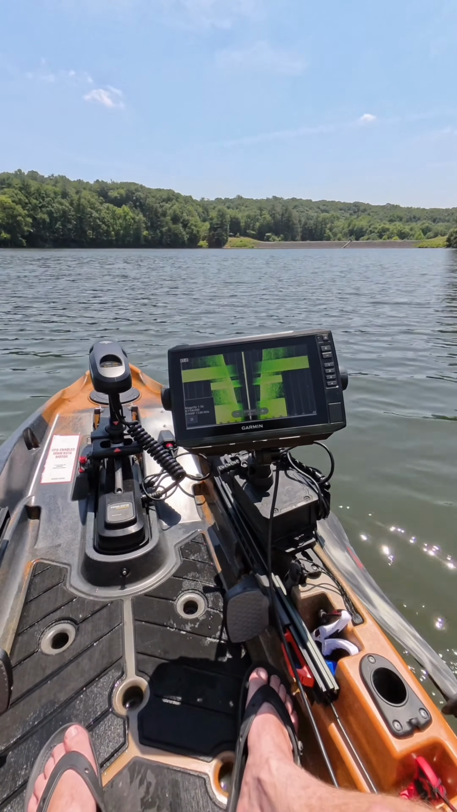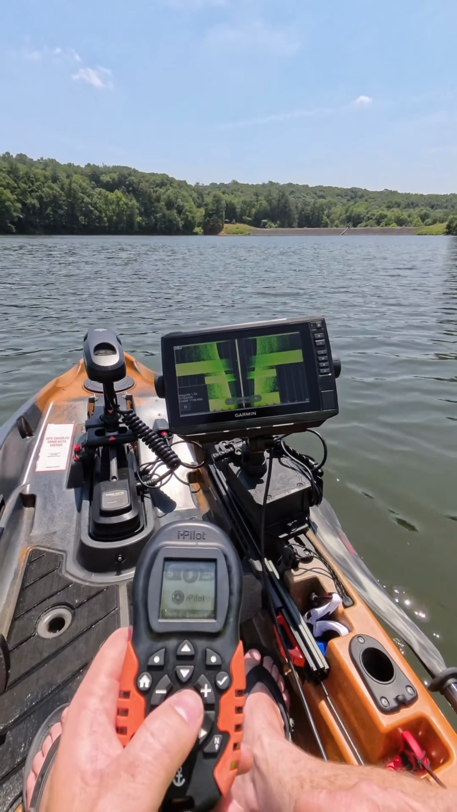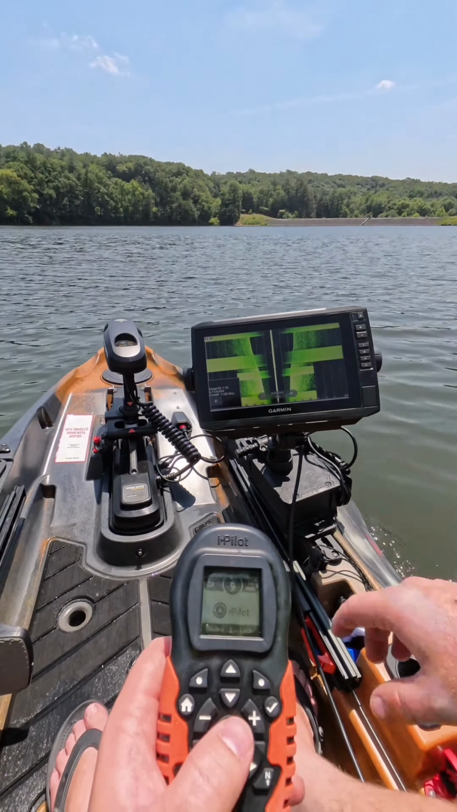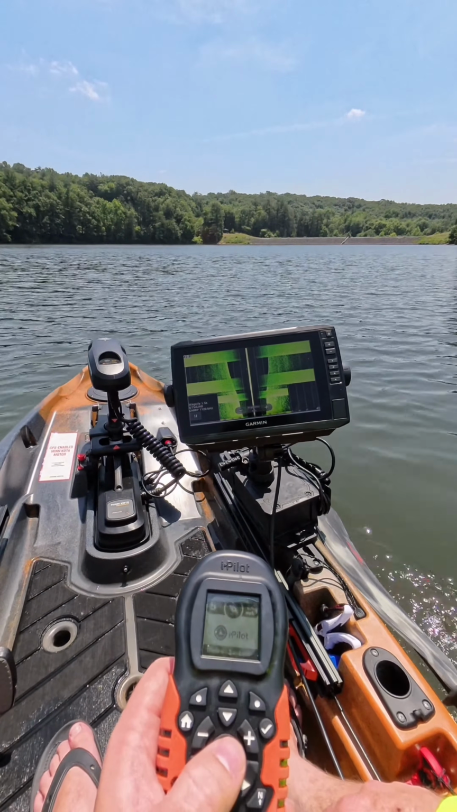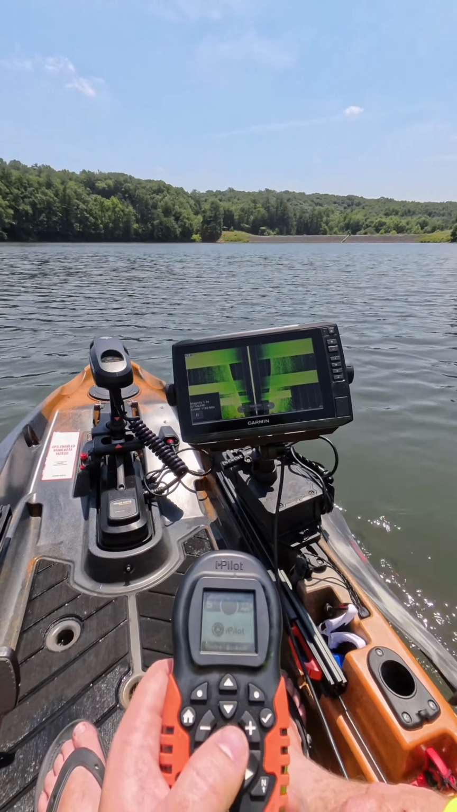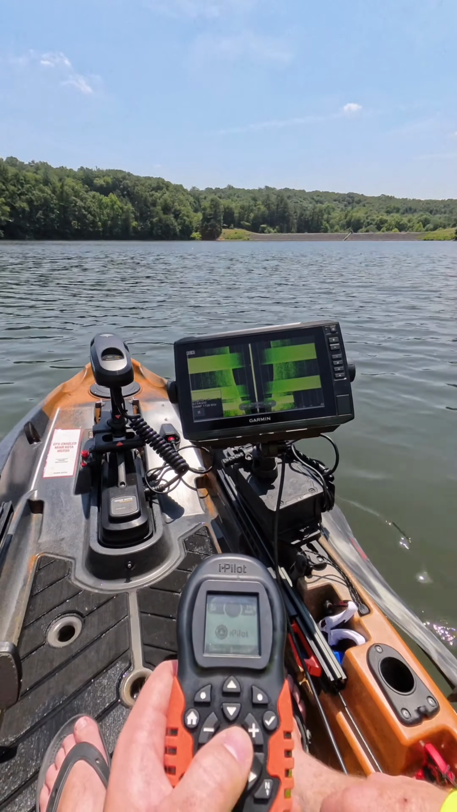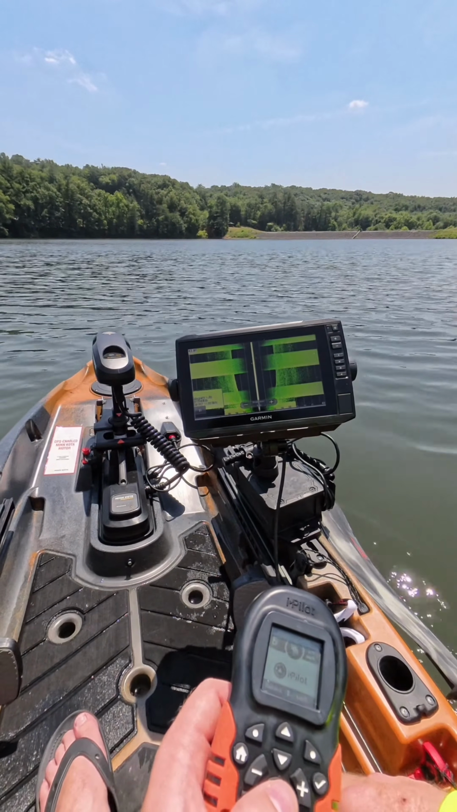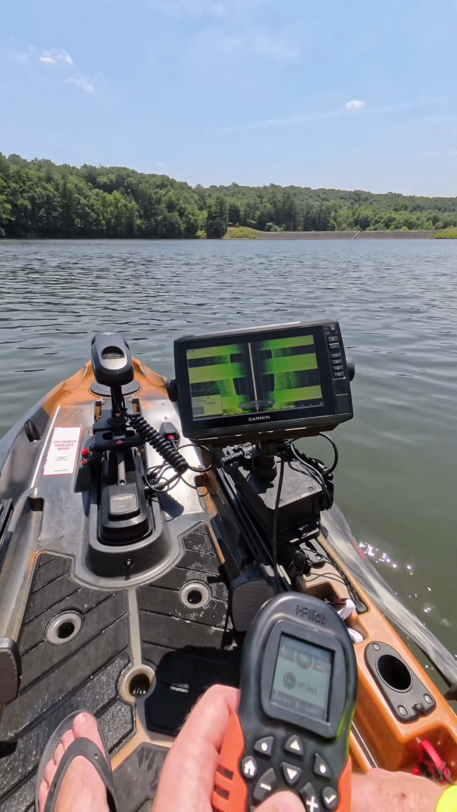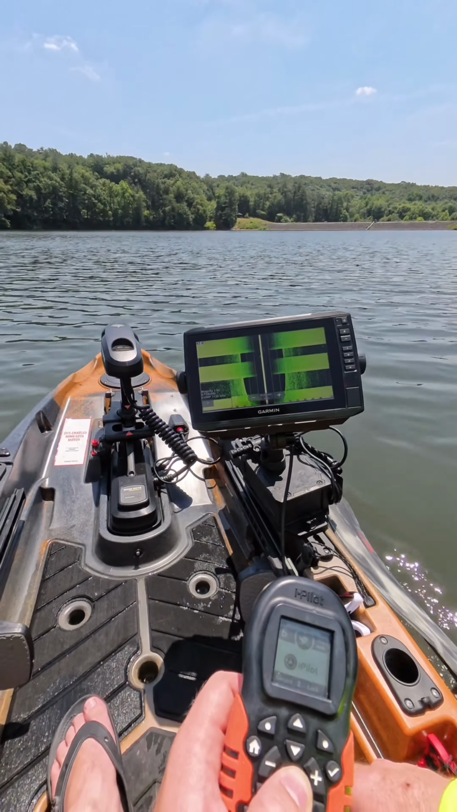I ran the wires a little bit differently, but I'm still getting the interference. I'm at 5, so I'm just going to go ahead and turn it on. You can see basically everything gets drowned out. Turn it off. Clears up again. I'm just going to have to basically run a separate battery and test it at some point.